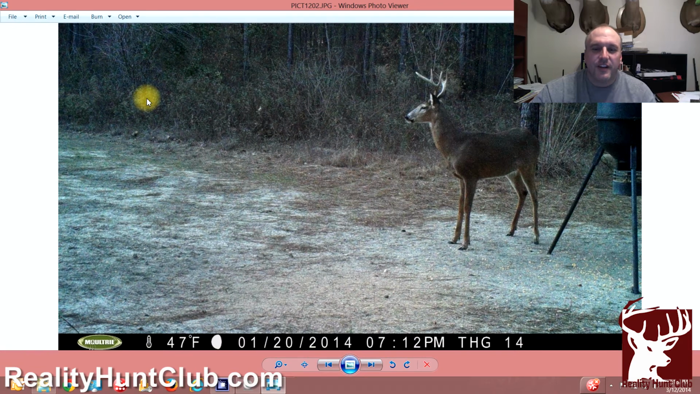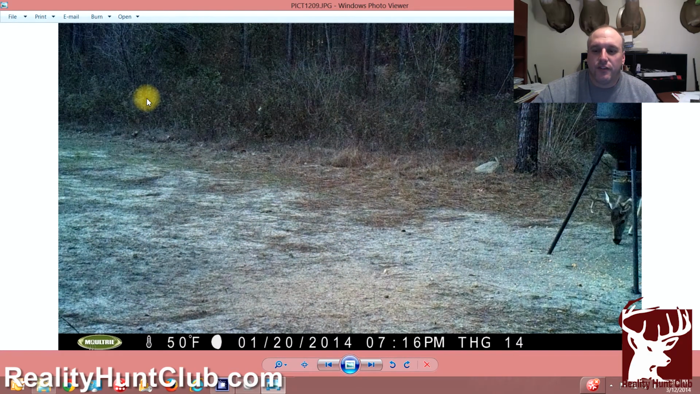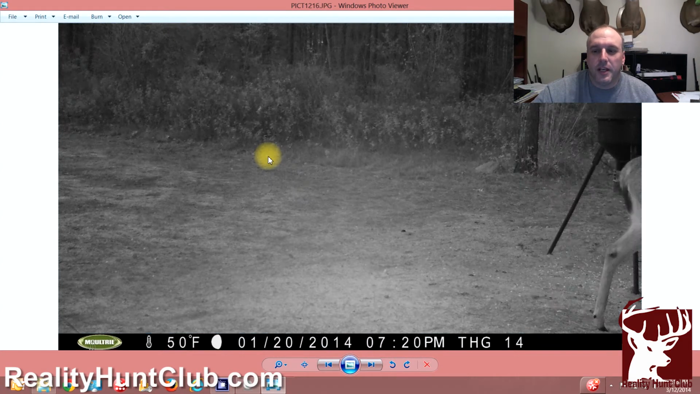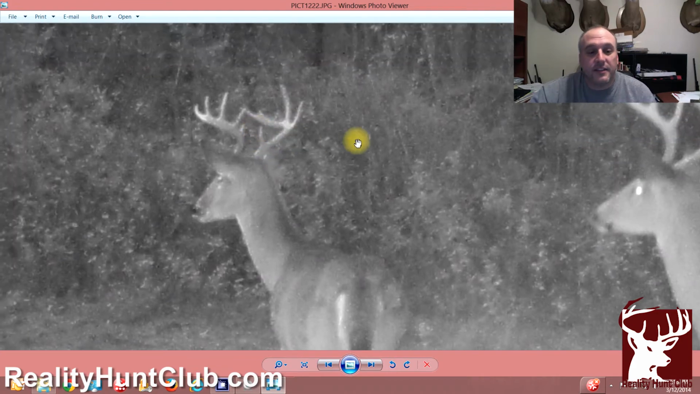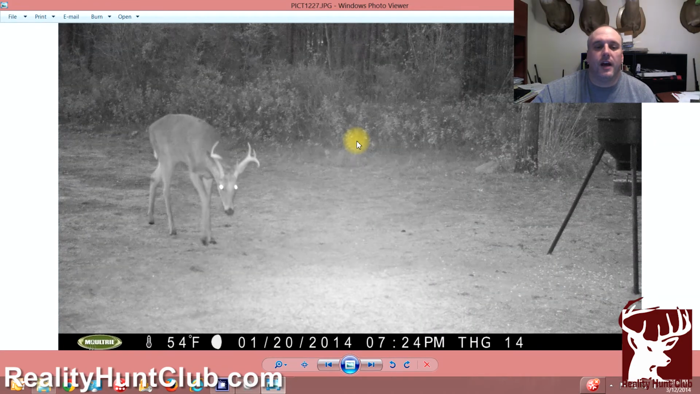Now this deer is a nice deer. He has some nice mass. As you can see on his main beam, he's got some real good mass. And he's a young deer, but he could possibly make it onto the hit list next year. And this other one right here, he's young, but he's a 10. He's got 10 points, 10 countable points. So we're excited about these two guys.